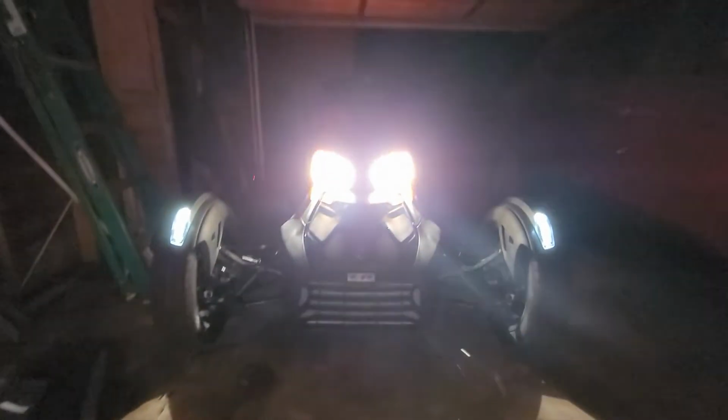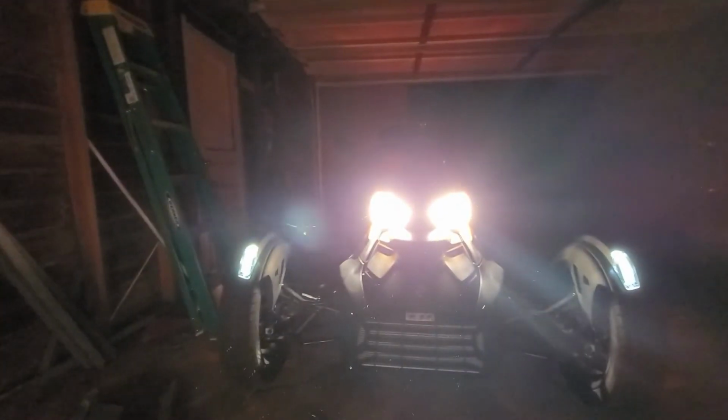So a lot more amped up. Mainly in the middle, and then here's the fender lights. Notice the little light right under the license plate there. Yep, right there. So I think that's pretty cool. I think that's awesome. It's the small things. It's the little things that count.